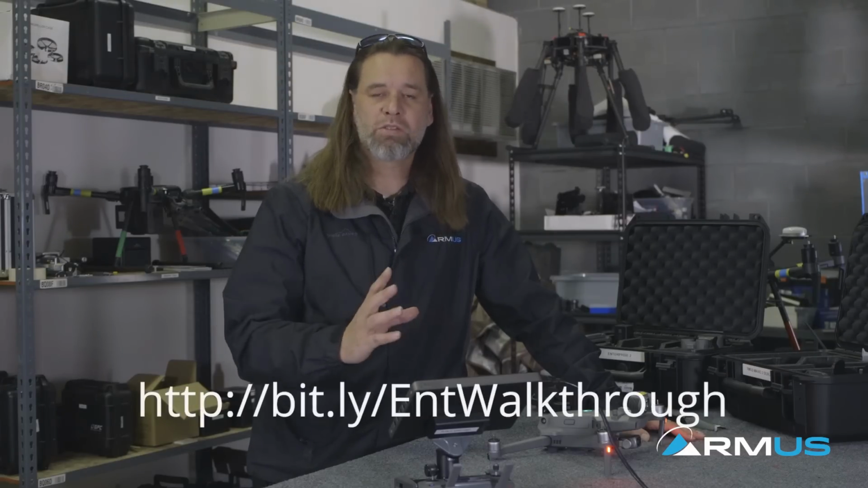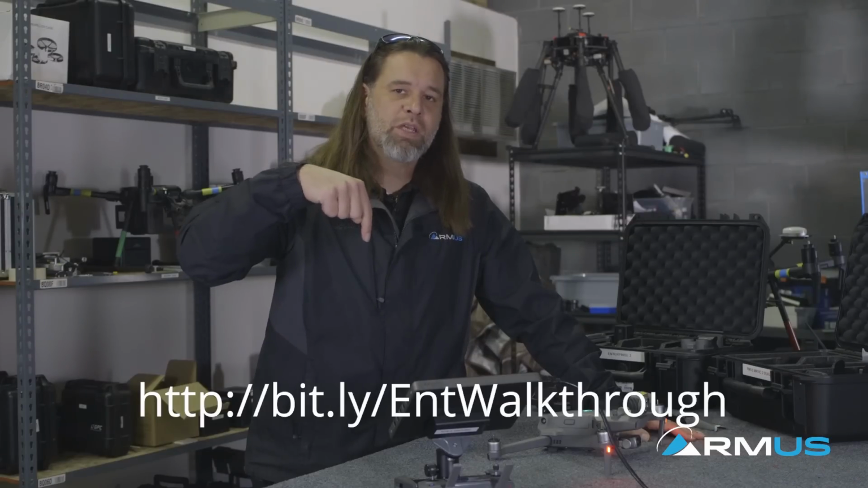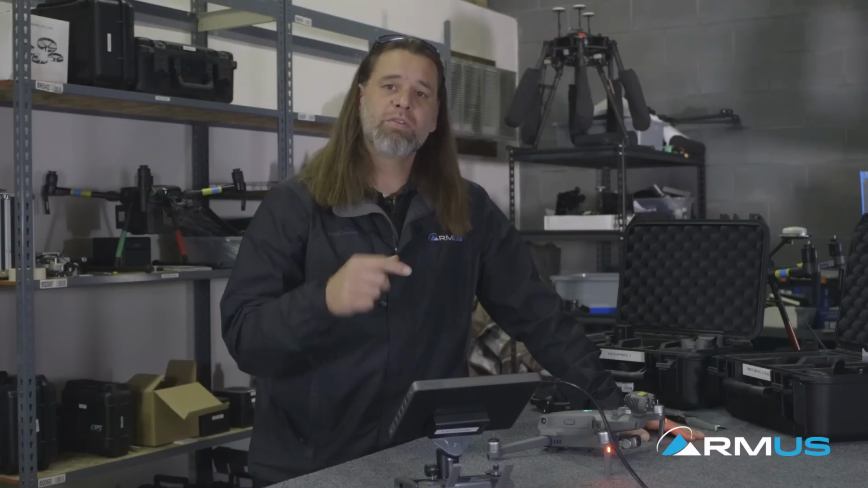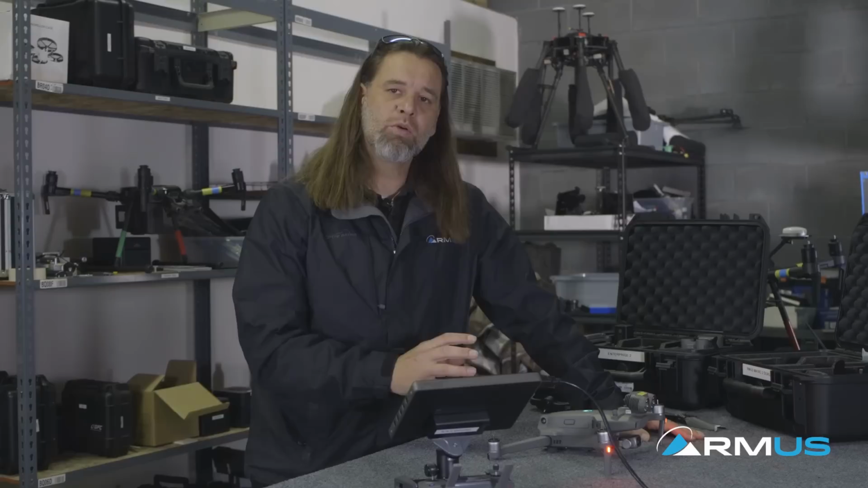Earlier we released the Mavic 2 Enterprise, and we did an initial review video that talked about the sensors and the capability, which can be seen right here on this link. If we take a look at that, it covers the speaker, the lighting system, everything else. But in this video, I wanted to be a little bit more specific on the thermal workflow and how it's going to work into it.